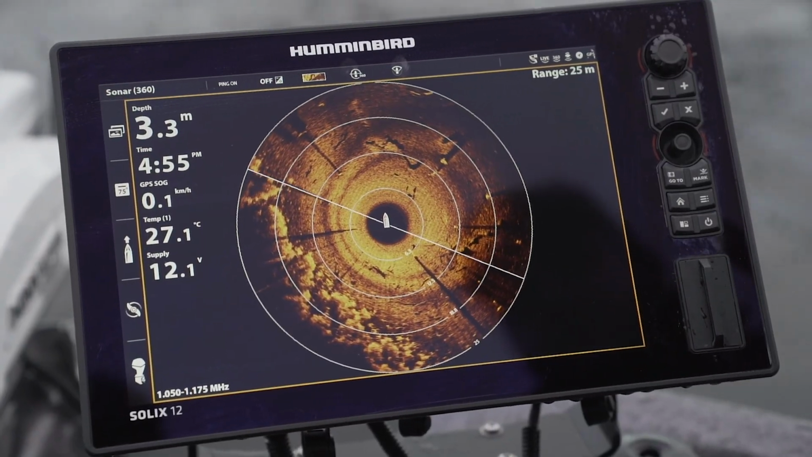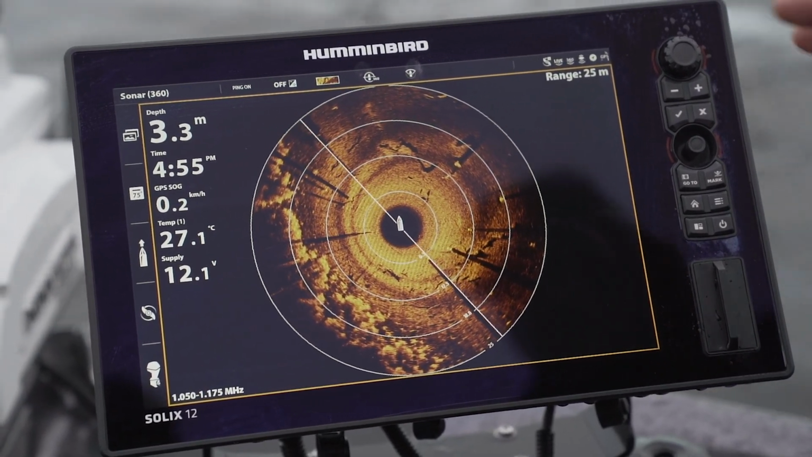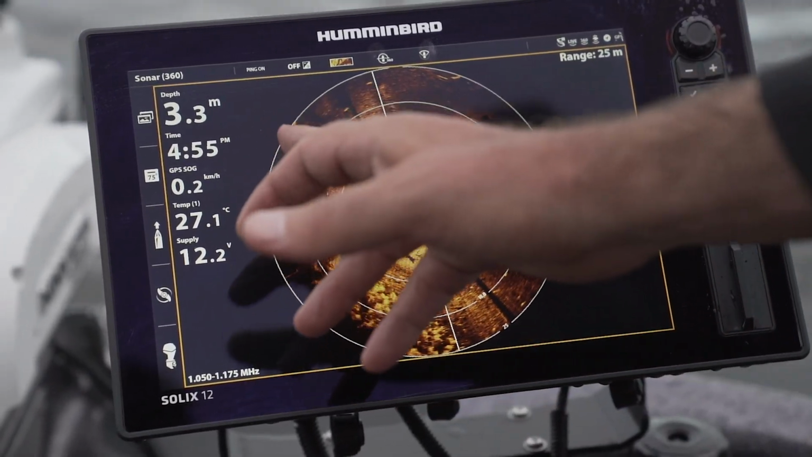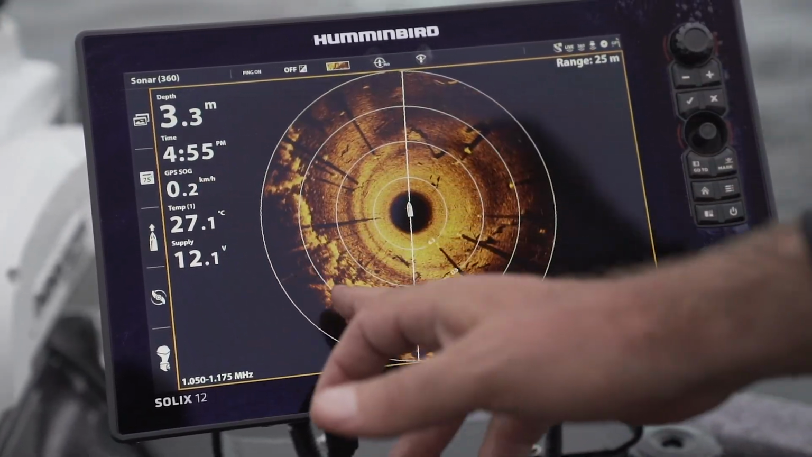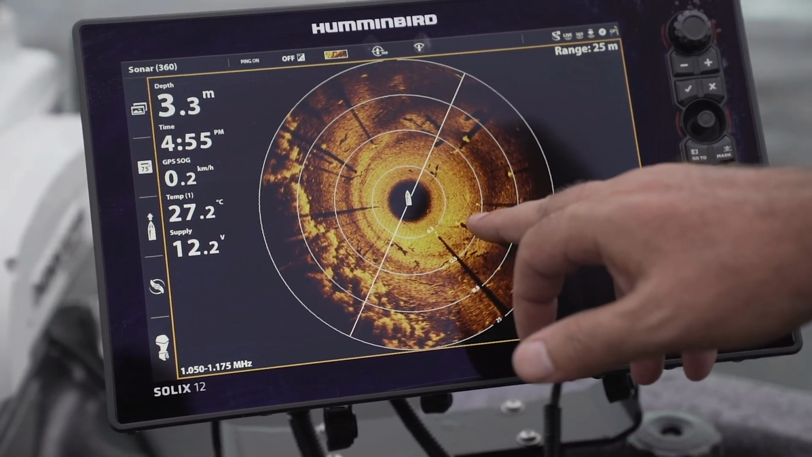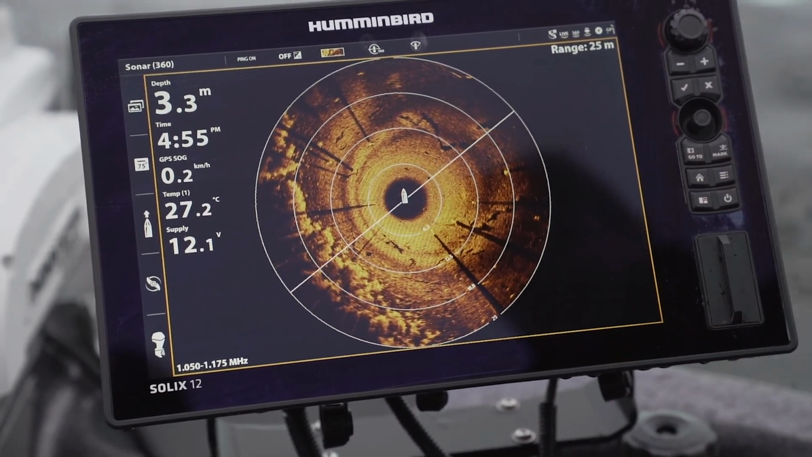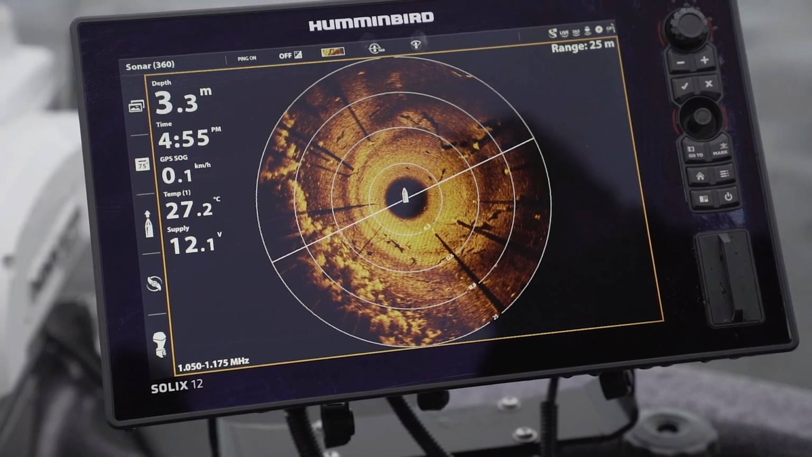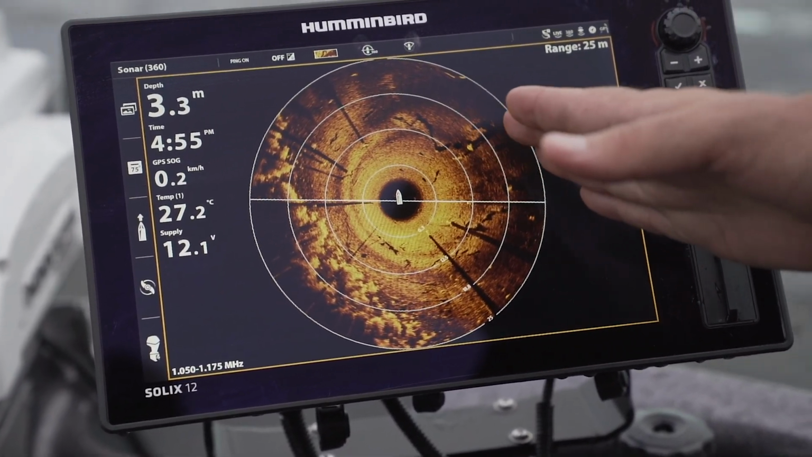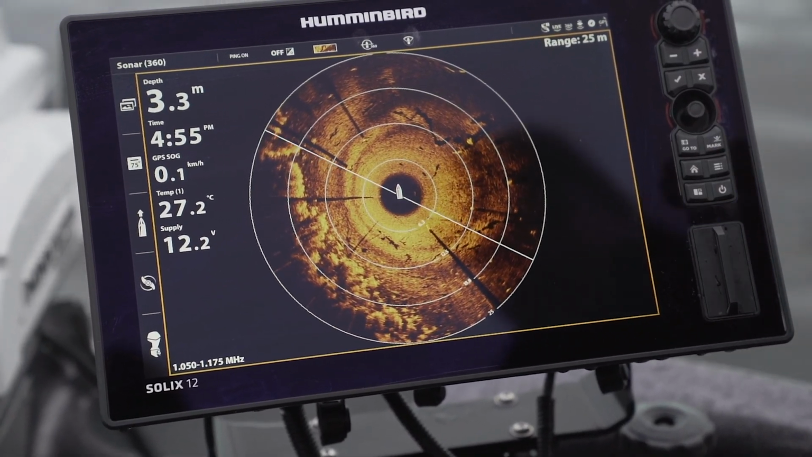We're in spot lock now, and we're looking at our 360, and at the moment we're in full 360 view, where our range is out to 25 metres. You can see we've got a weed edge through here, and then these standing timber will always cast a shadow right through the screen. So they're standing trees that are coming out of the water. And then there's also some smaller stumps and things like that where the shadow might end just behind the mark of the stump itself.